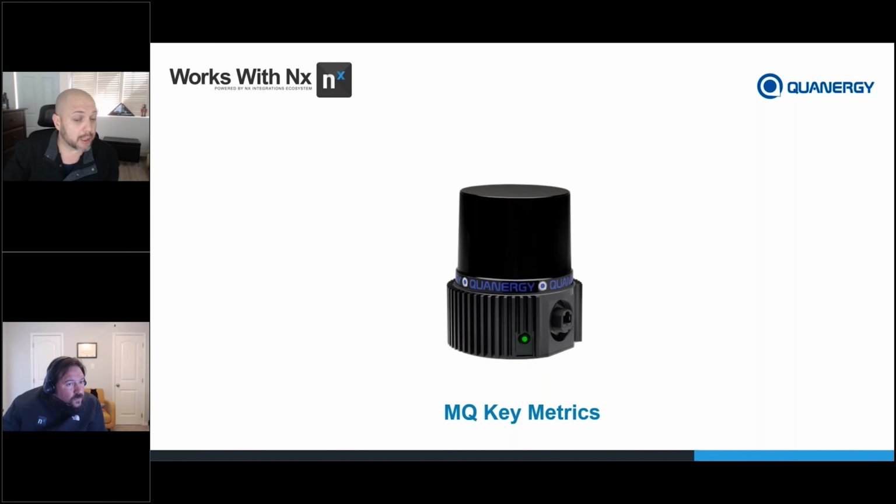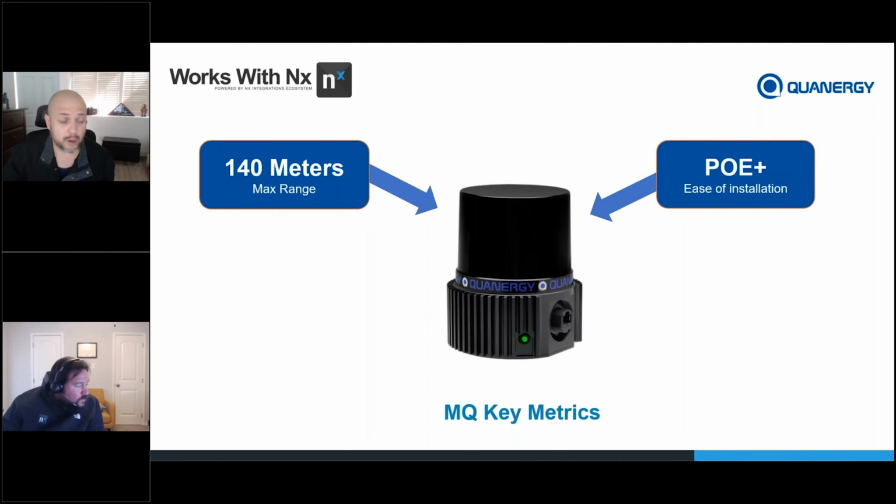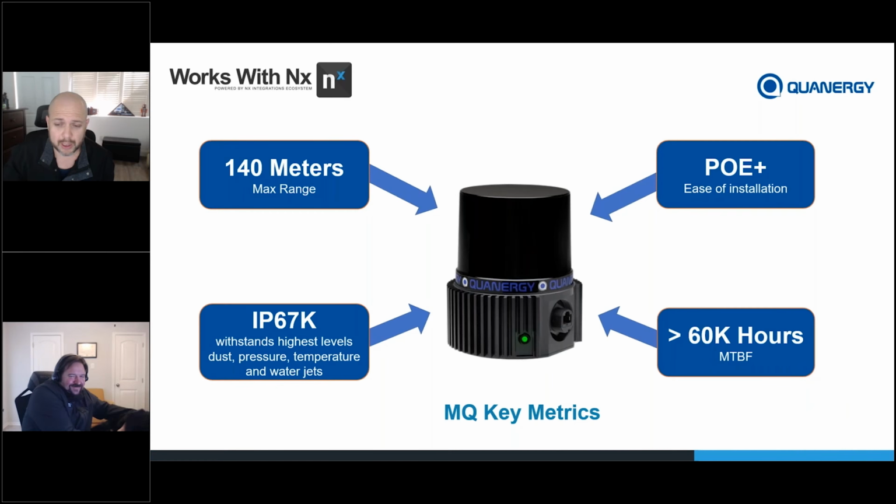Some key metrics on the sensor: it's 140 meters in max range, as we just spoke about. It's a 360 horizontal field of view, with a vertical of 12.4 degrees. It's PoE plus, taking about 18 watts of nominal continuous power for the unit to run. IP67 rated. And last but not least, 60,000 hours of mean time before failure, which we estimate is just shy of 7 years. But we've had these out a lot longer in more extreme environments. One of our clients in the Middle East, with up to 140-degree weather and sandstorms beating down on it, has been running for 5-6+ years with no issue.